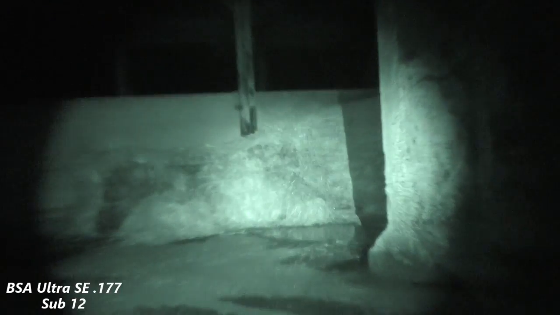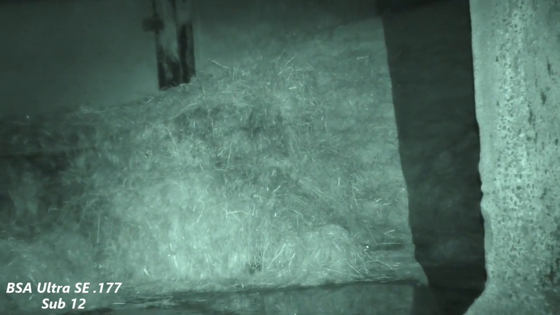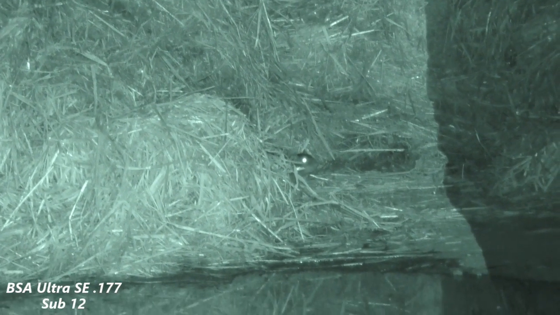See, two rats there. Yeah? Oh yeah, I can just see him. Tell me when. Yeah.